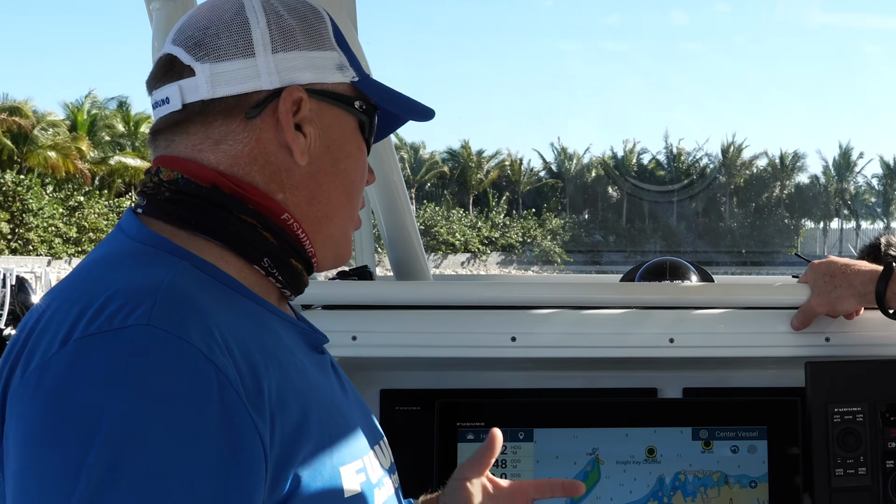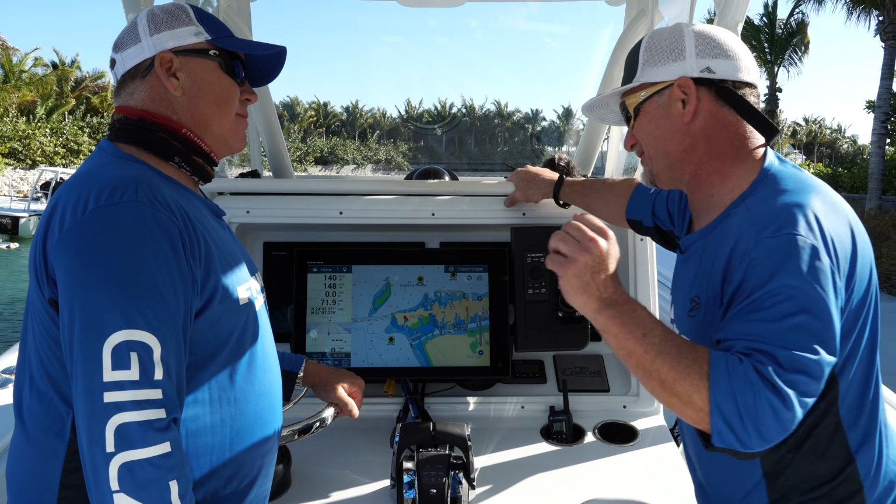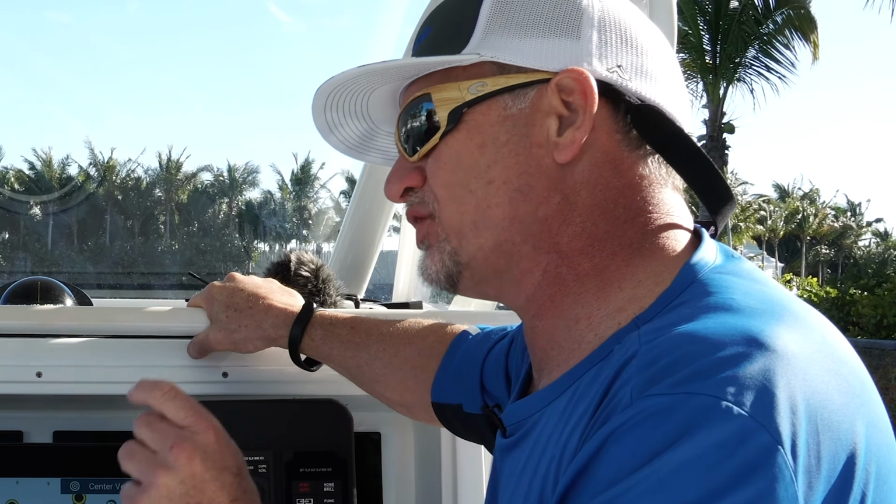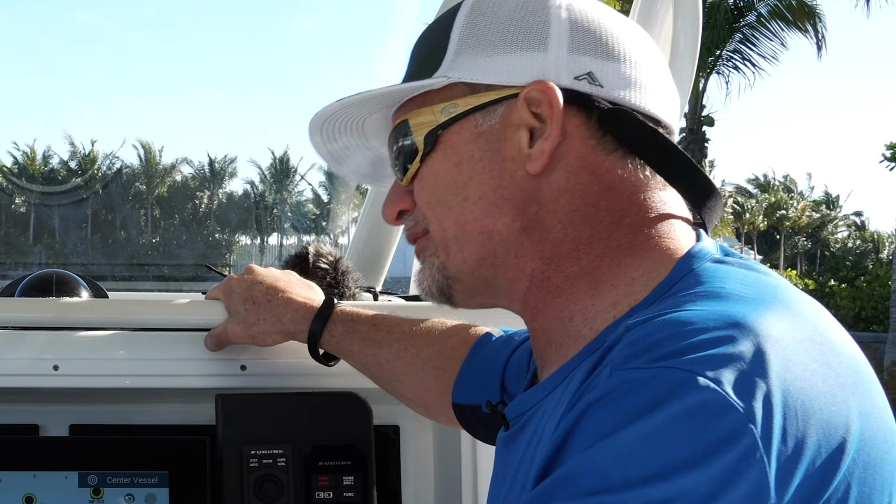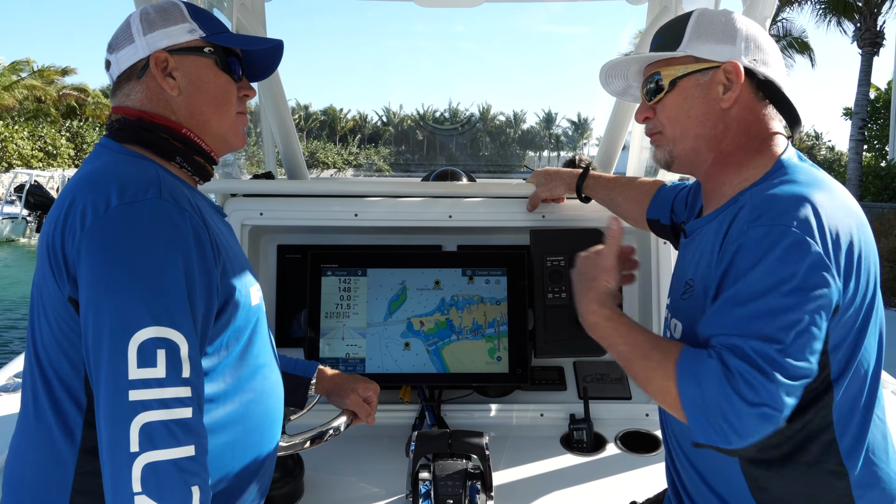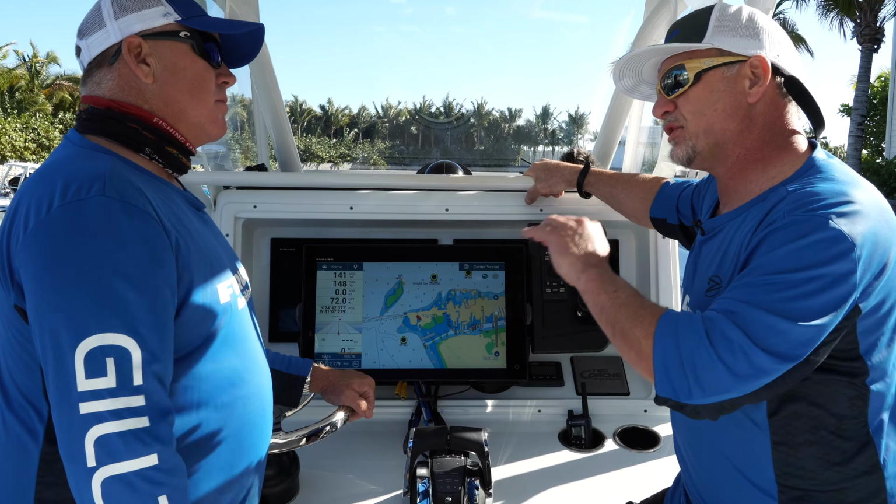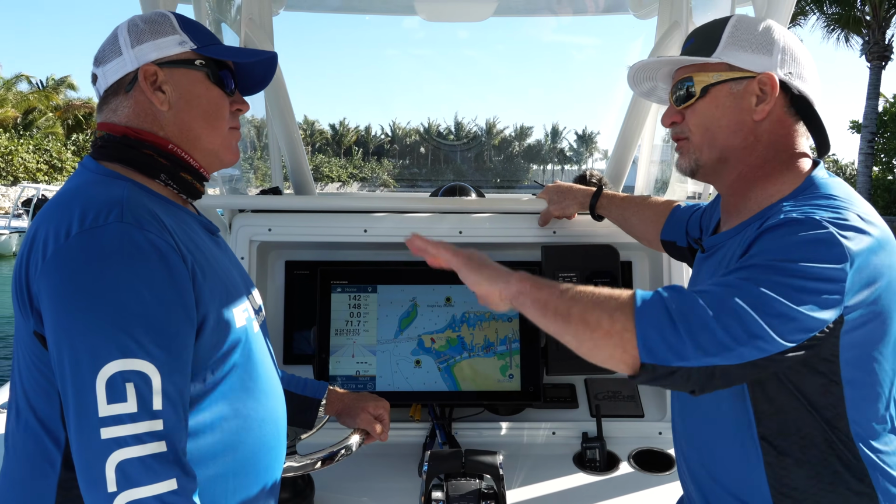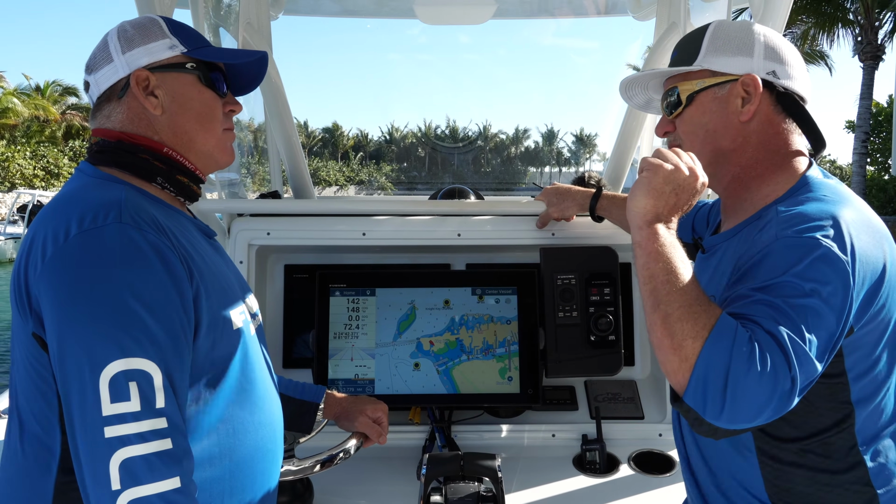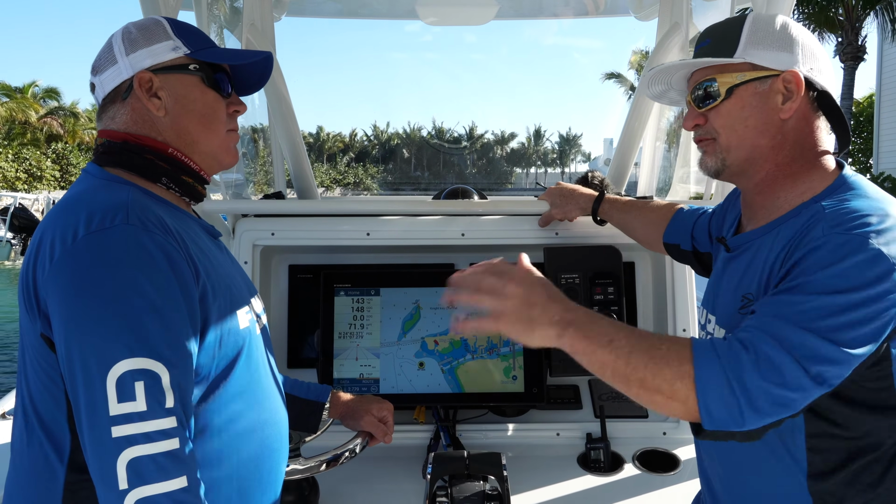So Eric, tell me the charts that come with this new unit. There's a ton of charts we put in the TZtouch3. It comes with a 256 gigabyte card that's got basically every single chart you can imagine. It's a good question because here's one where we get one back from the government. Our tax dollars at work. NOAA produces all the raster and vector charts in North America. The U.S. Virgin Islands, Puerto Rico, Hawaii, Alaska, everywhere, and we get them for free as taxpayers.